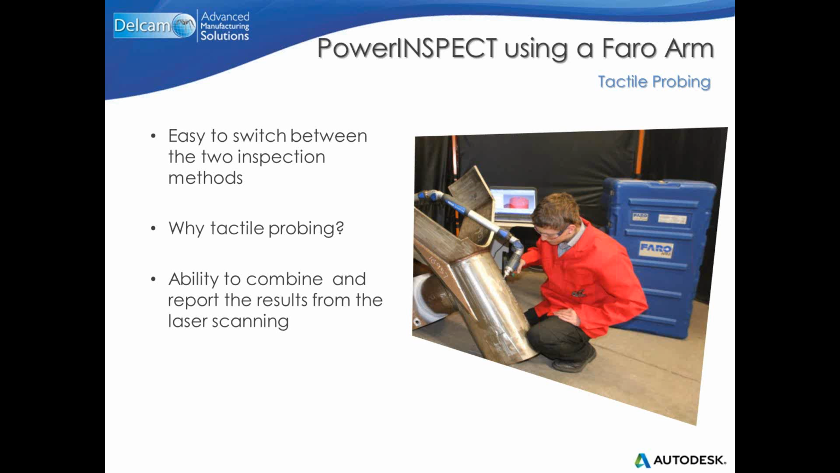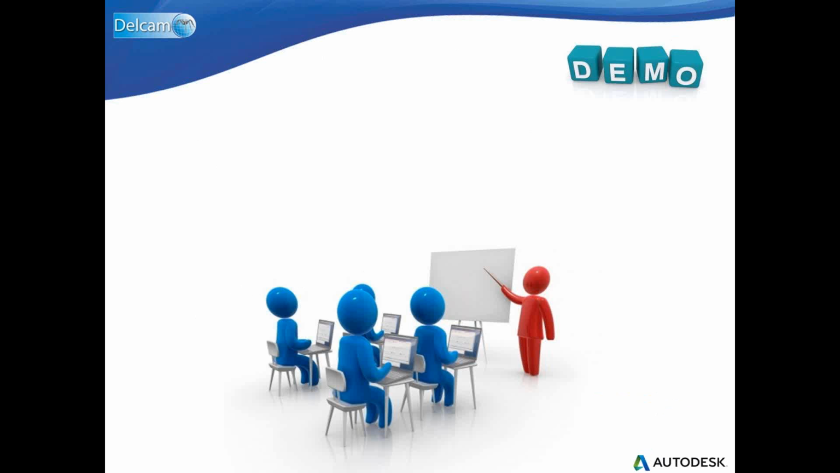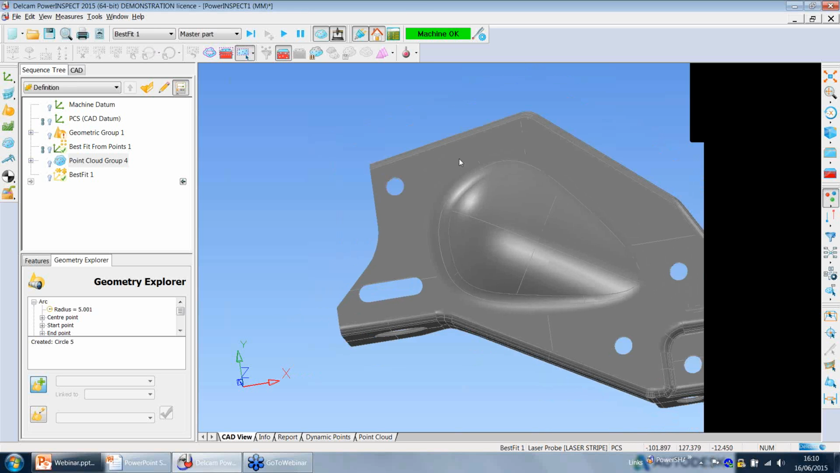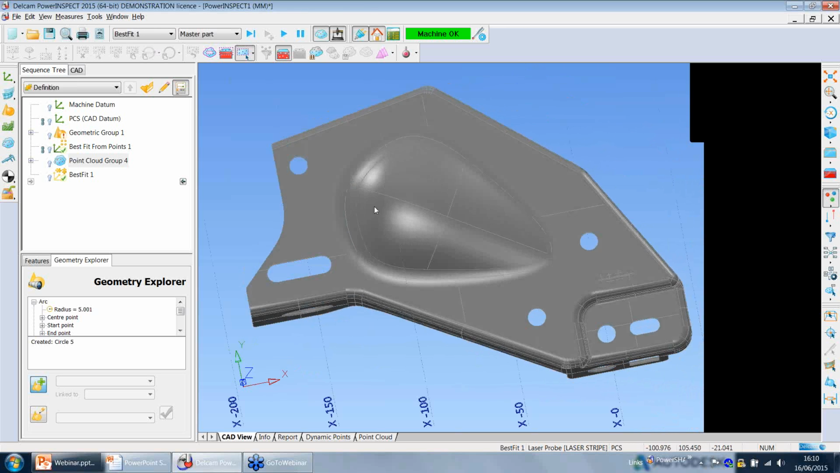Where the laser beam can't reach, we can just switch to tactile probing and continue our measuring with it. But anyway, I will give you a demo shortly. In fact, it's demo time, so let's jump into PowerINSPECT. Okay, this is our fantastic software.